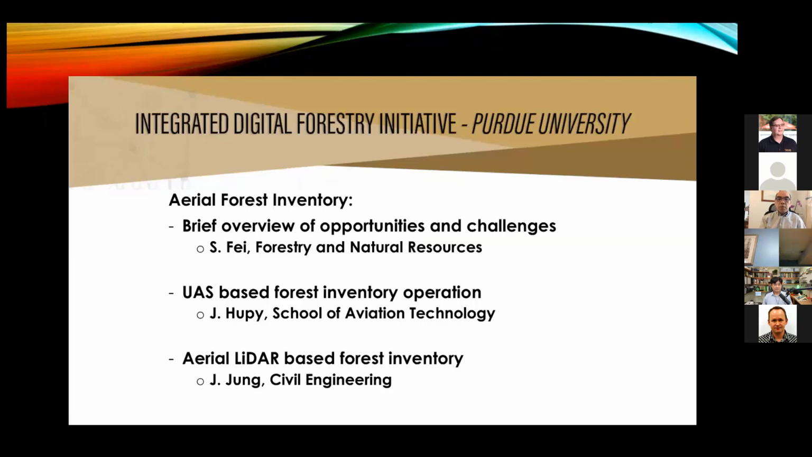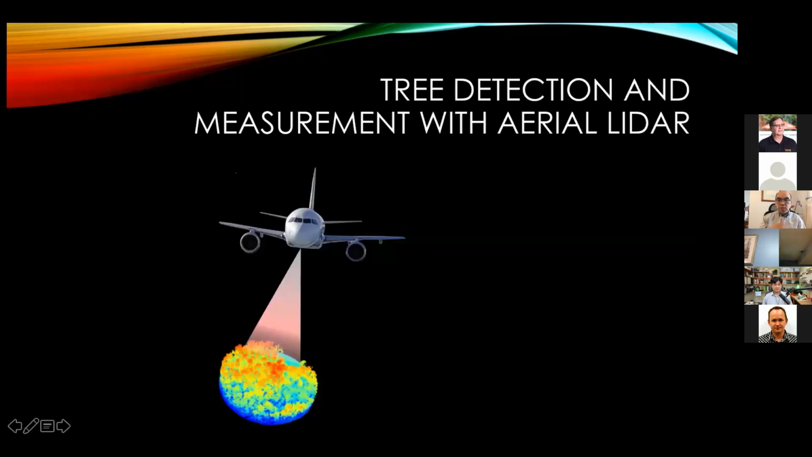Today we'll be primarily focusing on the aerial systems. We have 3 brief presentations. Mine will be a brief overview of the opportunities and challenges for aerial forest inventory, followed by Dr. Hupy and Dr. Jung on some of the specifics about operations and resources.